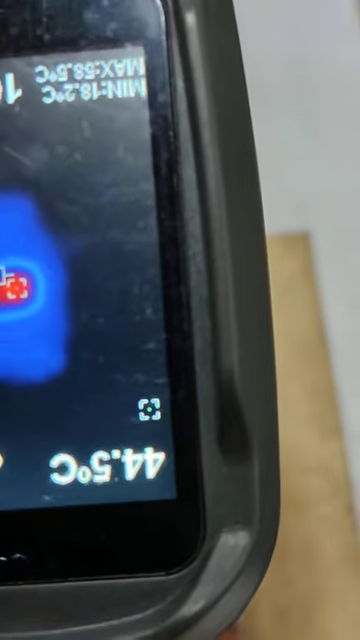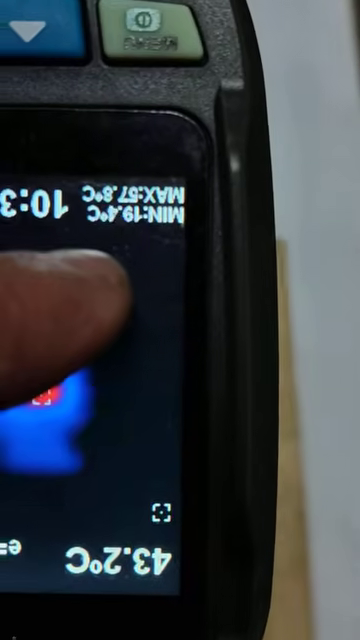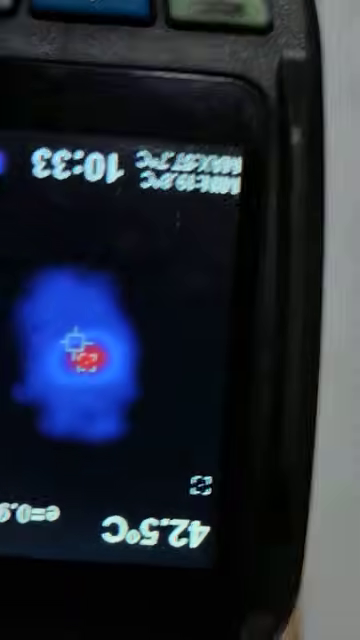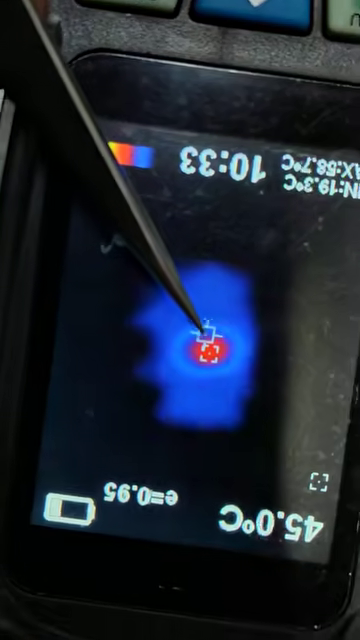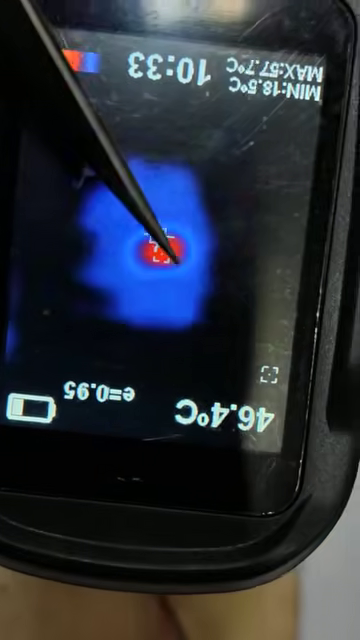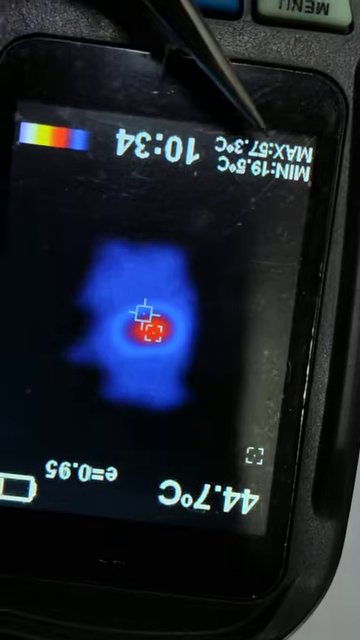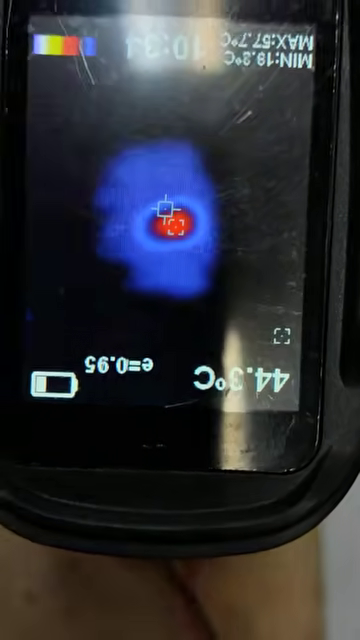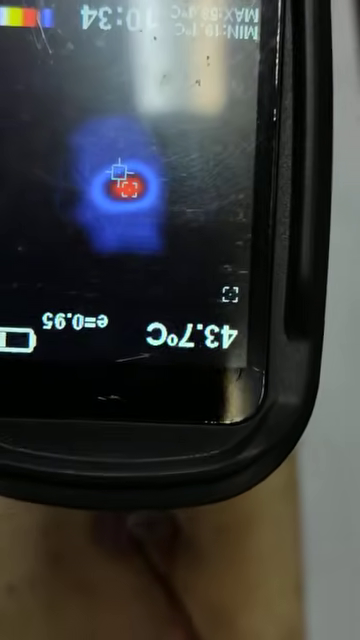Over here I can see on the rest of the board, my temperature is about 19 degrees. And over here, that pointer is basically 45 degrees. And this one here, where the highest temperature is, it's exactly 57 something degrees. So I know precisely, I can pinpoint to like a millimeter on the board where the short is.